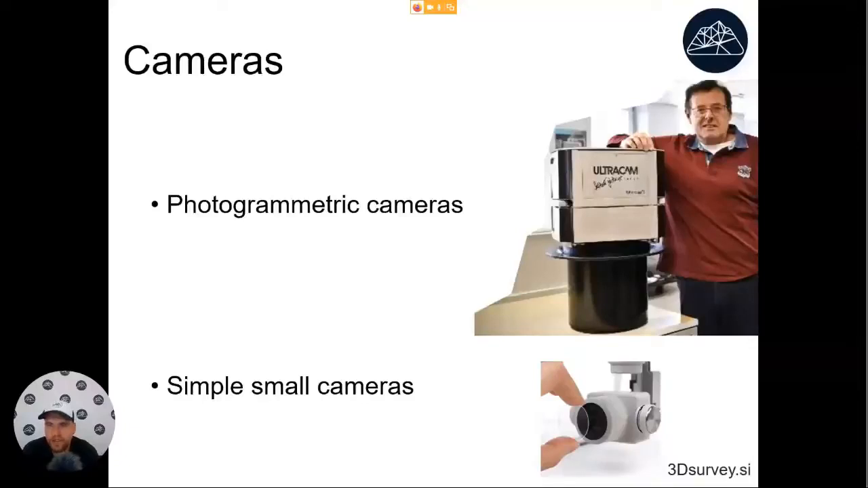What has happened in the last 10, 15 years is that the algorithms that we use in photogrammetry became so much more advanced that we can now get better results than people got 15 years ago from these simple small cameras. So this is an example of a drone camera.